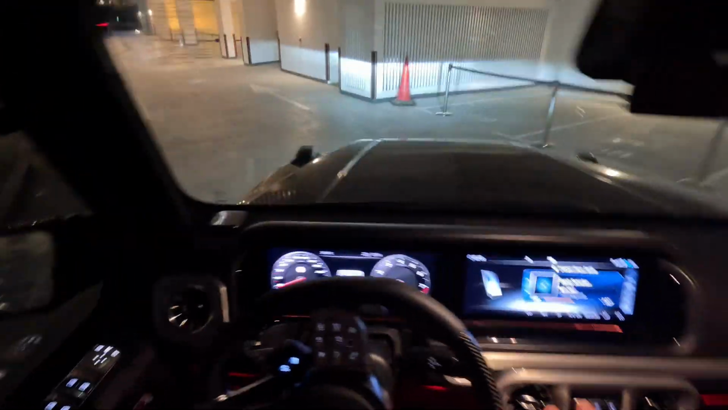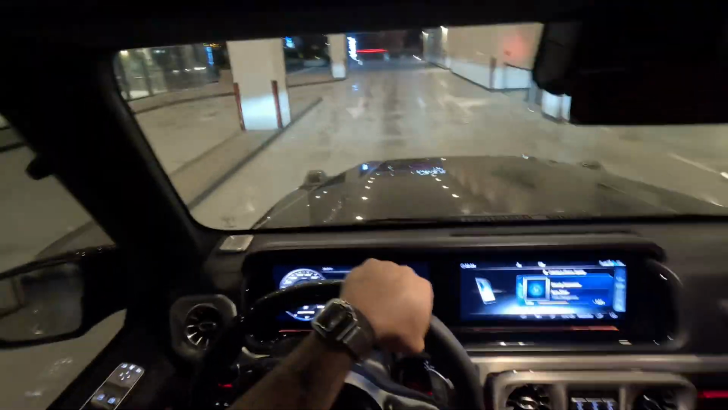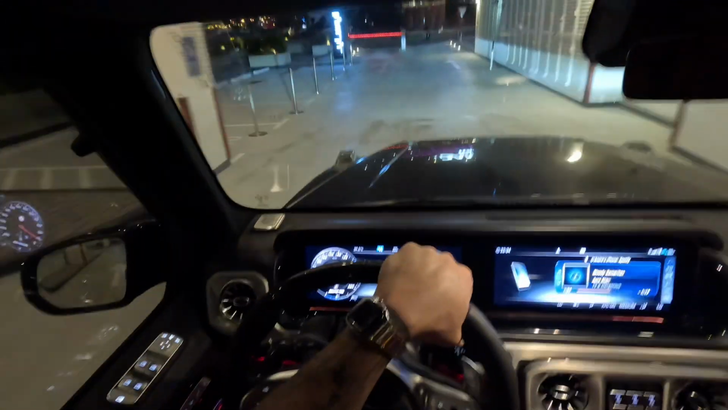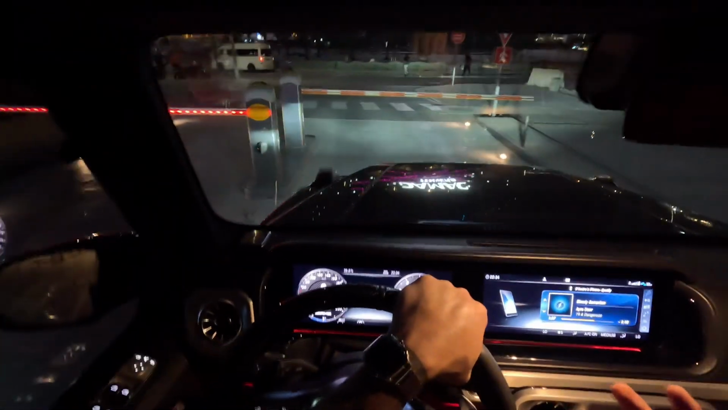Guys, I have over like 200 cars. I almost get a little overwhelmed on which car, what color combo to take, but we had to take a G-Wagon because I've been doing a lot of supercars, Ferraris, Lambos, all this kind of stuff lately. But we needed to come with something that's a little bit more practical, affordable. I call this affordable, right? Still a $150,000 car, but for most people, whipping a G-Wagon is something that we can definitely make happen.